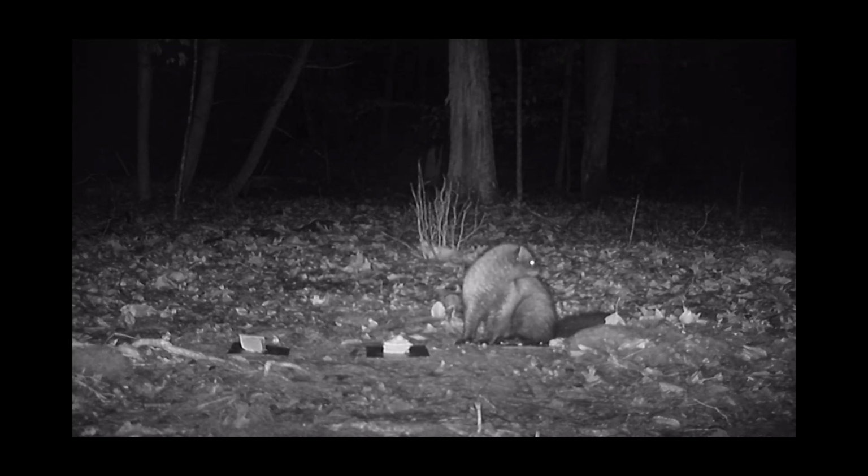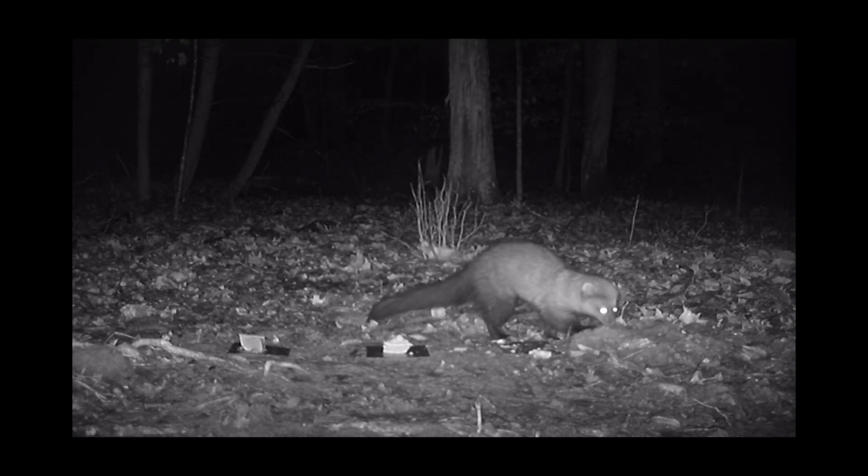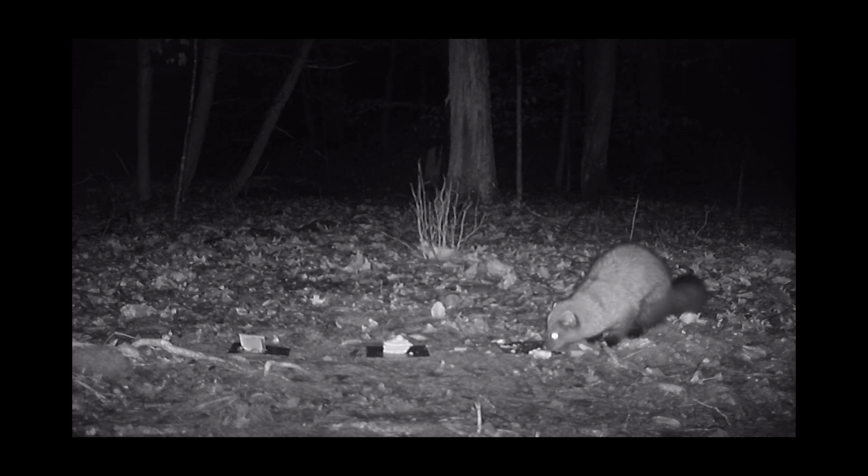He walks away for a bit, and then he comes back, and then the camera picks him up sitting down on the cardboard. I think we might have missed a little bit here, but he's going after the pie crust there. Now these fishers, they have these long, slender bodies, and you can see he's checking around. He wants to make sure everything is safe. They're very close to the ground. They like to have a low profile.